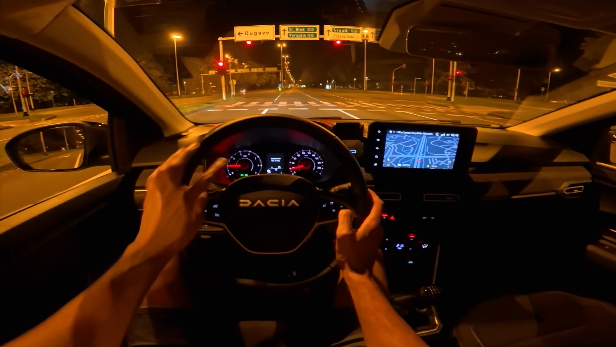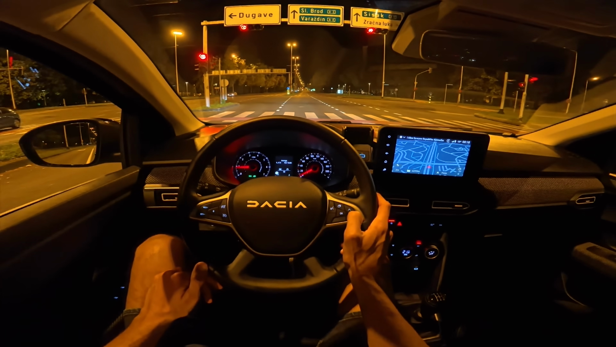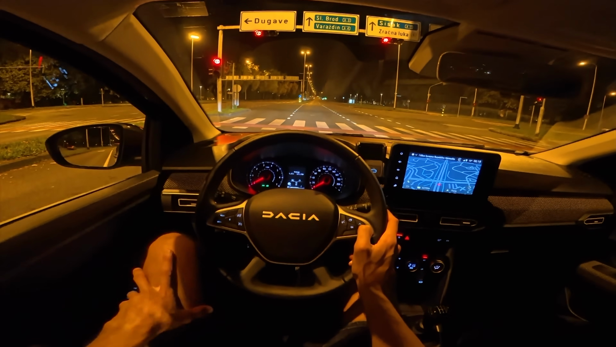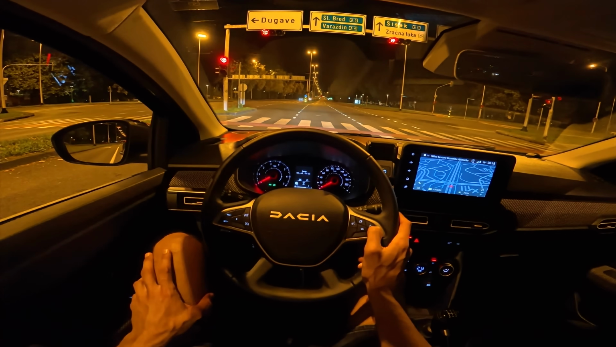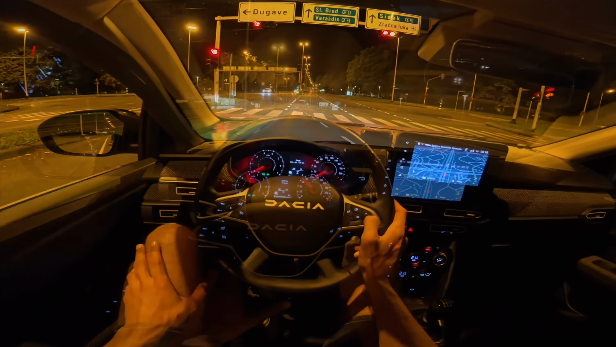We have our trip computer. I like to have the digital speedo. Yeah, fuel consumption 5.5 liters. I went to the highway and then it kind of started going past 5, but it was a short drive, maybe like 10 kilometers, 15 maybe.